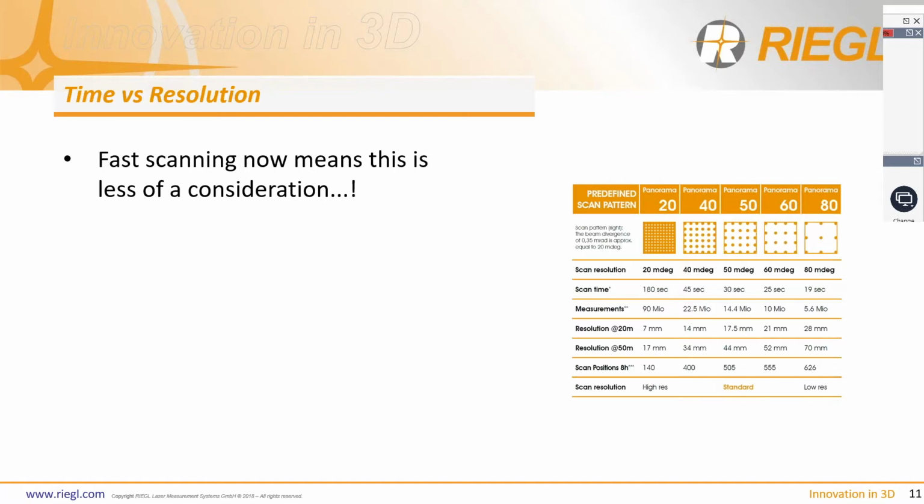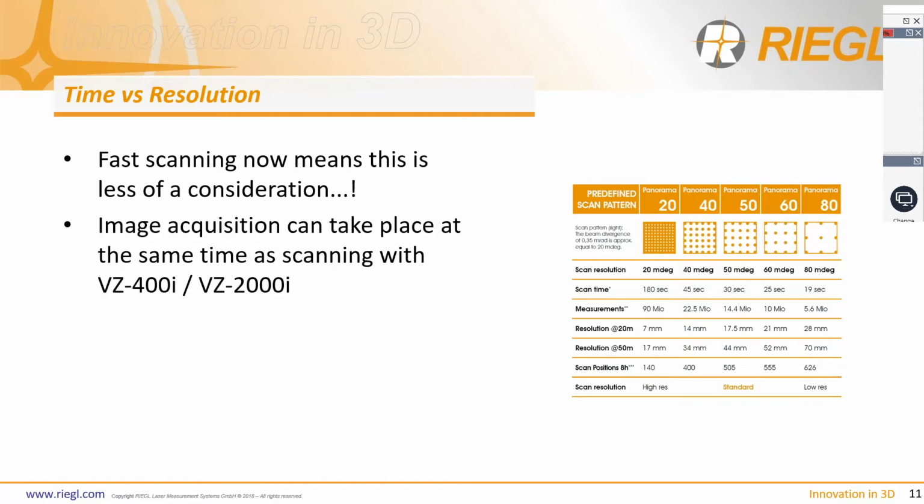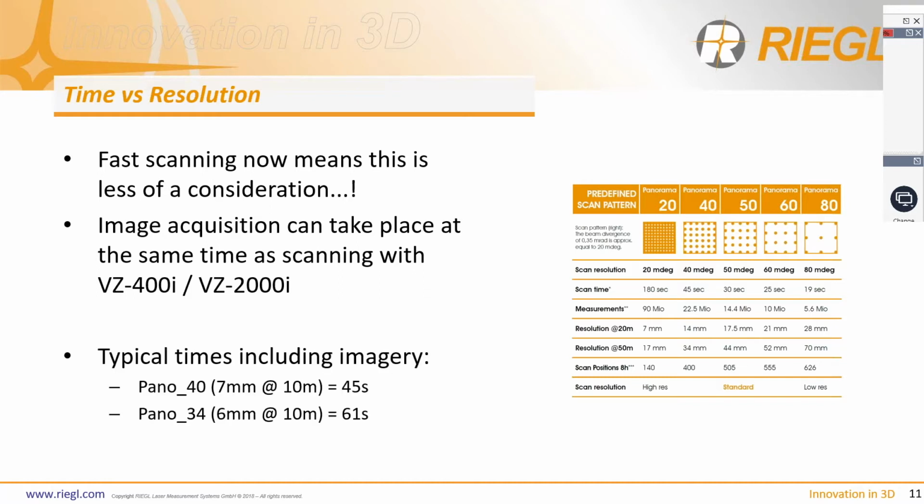I put a graphic on the right hand side there which gives us some indications of the scan patterns and how long they would take to complete a 360 scan. But bear in mind as well, with the I-series scanners, we are obtaining the images, the RGB data, at the same time as scanning. So at Panorama 40, which is 7mm at 10m resolution, we're conducting a scan in 45 seconds. At Panorama 34, which is 6mm at 10m, that scan is done in 61 seconds, including the imagery. Some more details are available on that graphic on the right hand side.